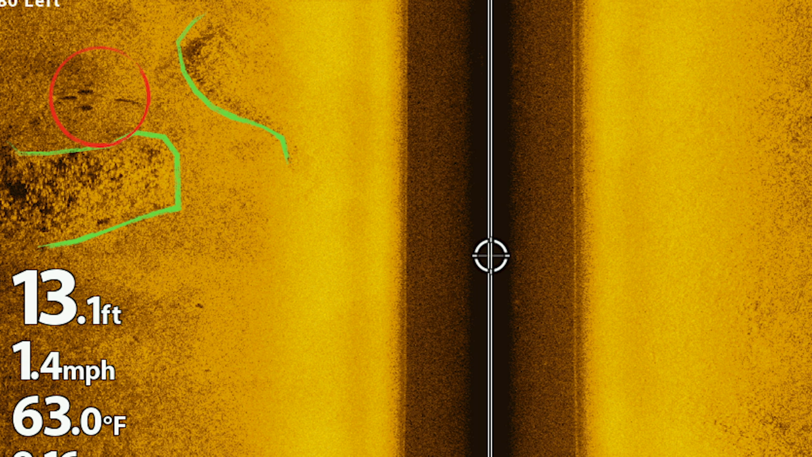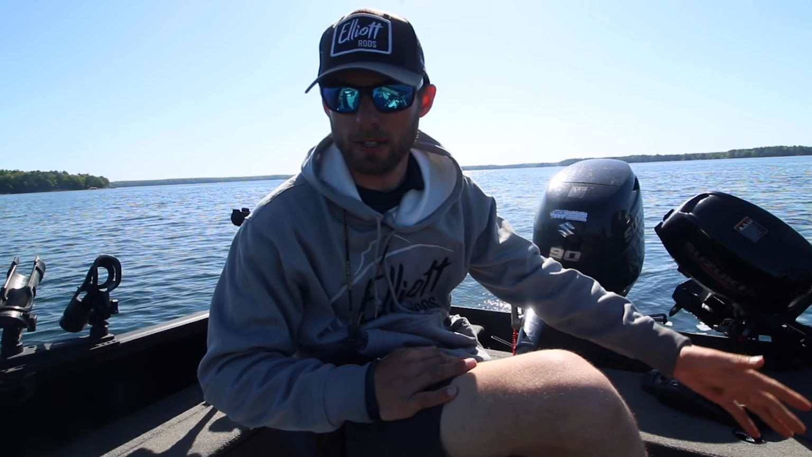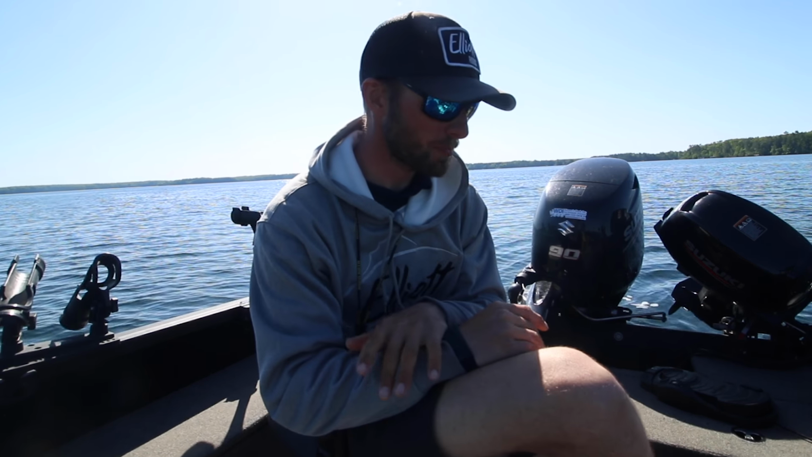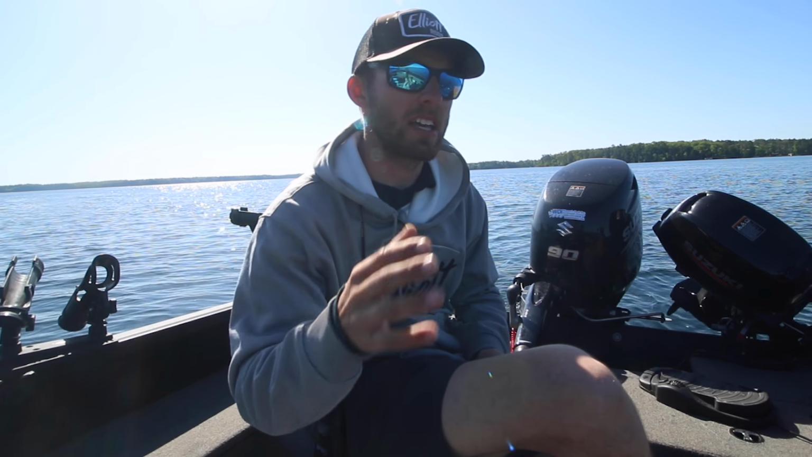You can see there's like 1, 2, 3, 4, 5 sitting around that. And this is a pretty common sight to see in a lot of these northern style lakes. And these weeds are probably a mix of cabbage, some milfoil in there, and you can see those fish are relating directly between them. And one big misconception is that a lot of times these fish are gonna pack right into the thickest stuff, right? That's not really the case most of the time.